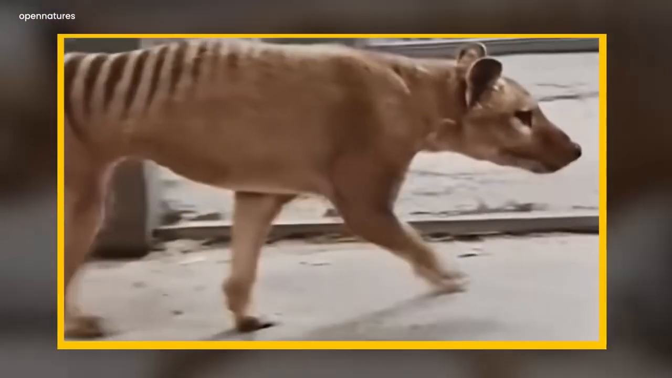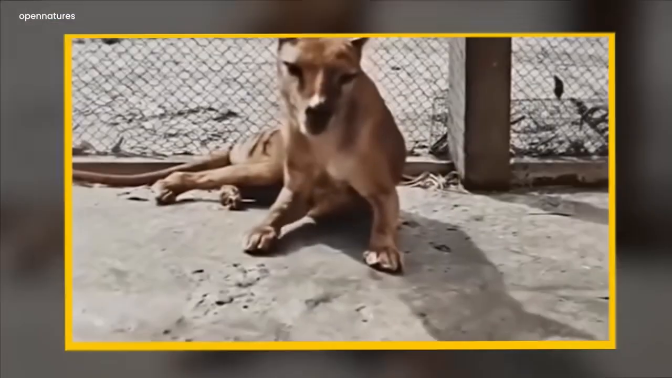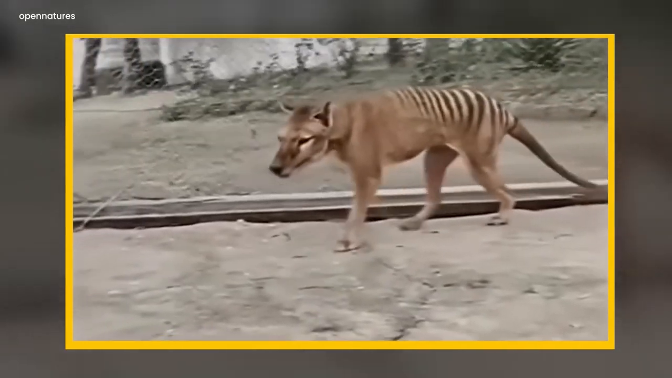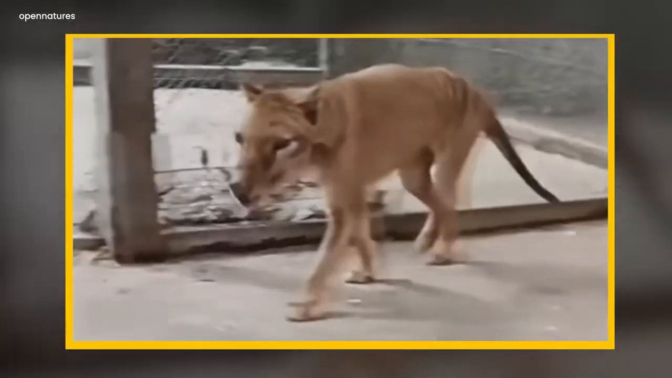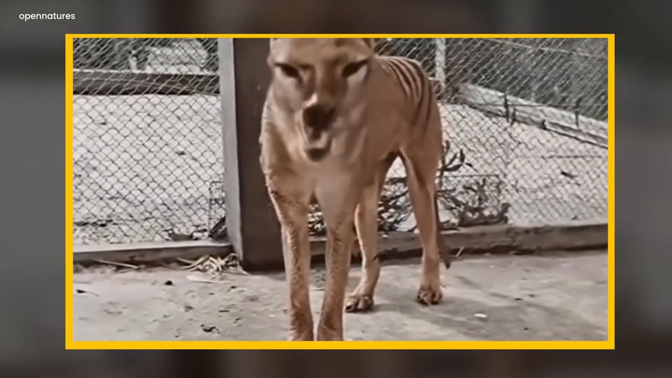The thylacine can be seen in the video walking around a cage while showing its striped coat and strong jaw. It is much more intriguing due to the colorization, which highlights the animal's inherent beauty. Though it is painful to consider that we have lost such a magnificent animal, it also serves as a reminder of how technology may be used to bring the past to life.